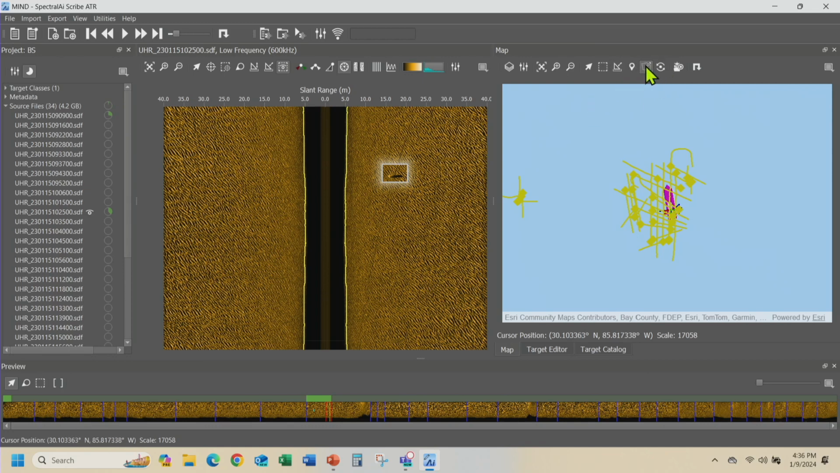Just let me select this properly. Come on. Right, so just bear with me a second. This mouse is not working 100%.